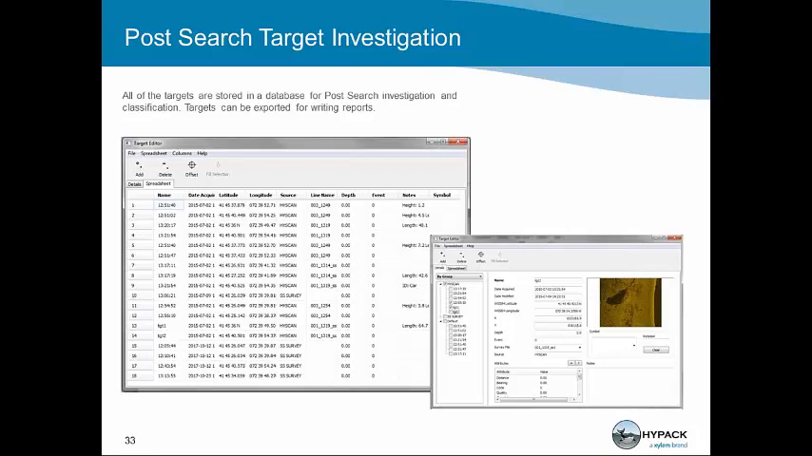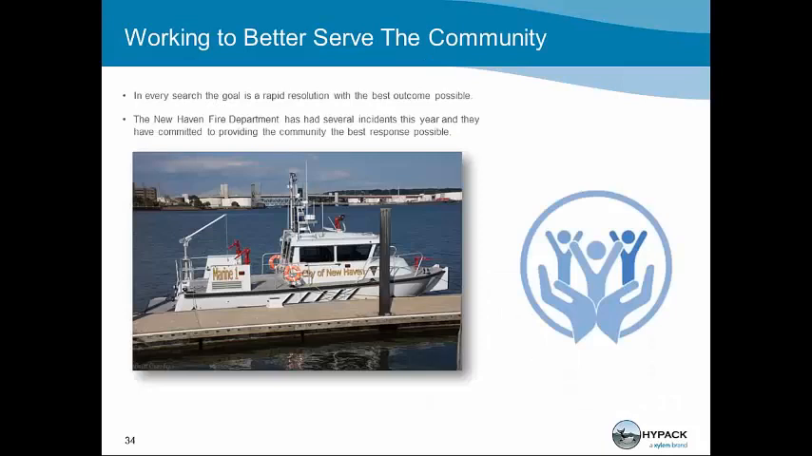The image to the bottom right is the target editor. In the target editor, you have the name, all the same information, but you also get the image of the target as it was collected in the software. So in this case, we marked a car. You can see the car in that image, and you can go back and write more notes and a more detailed report after the fact. Here we have the New Haven Fire Department Marine One boat.